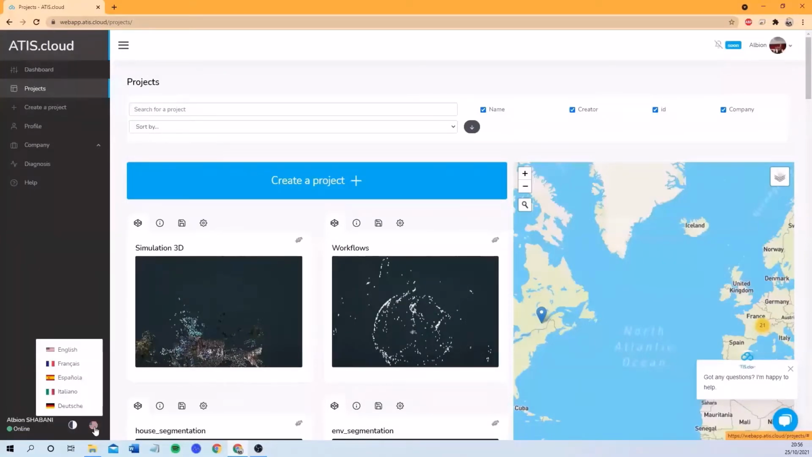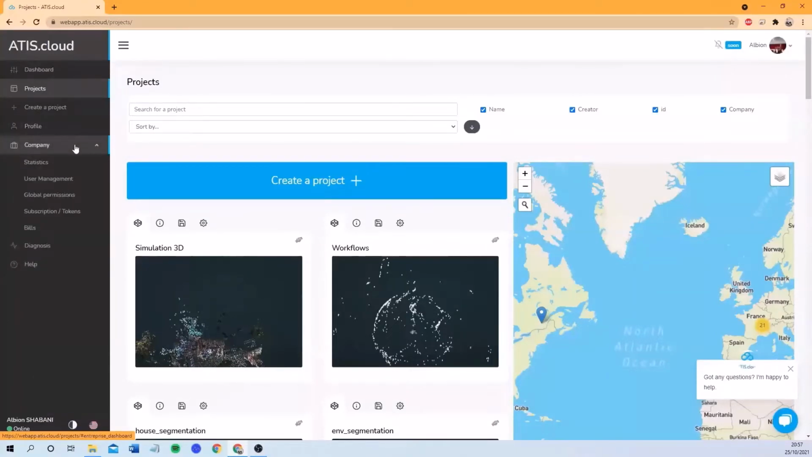ATIScloud is in 5 languages: English, French, Spanish, Italian, and German. So you can pick the language that best suits you. At the top left side, we have the dashboard, the window project that I'm currently on. And here I can create a project. I have my profile, where I can manage my profile, and I have the window company with the sub windows. Depending on your grade, you may or may not have access to some of these pages. I'll explain each one of them in detail later.